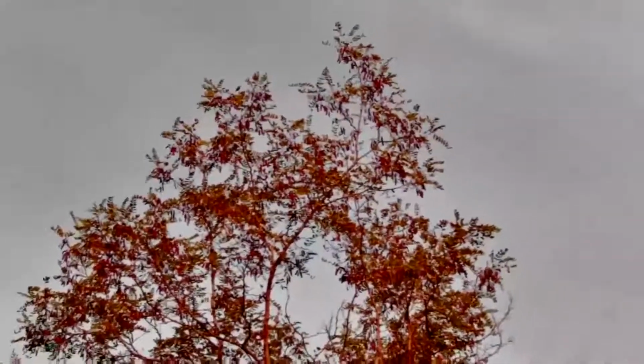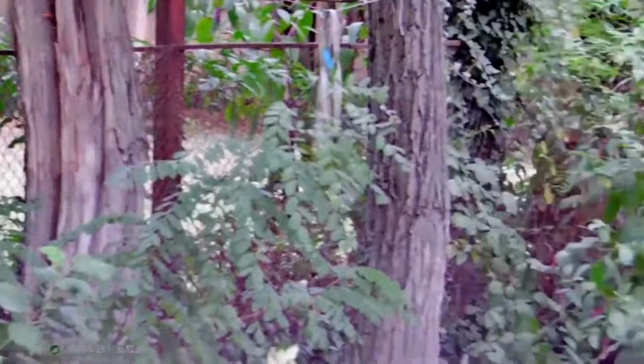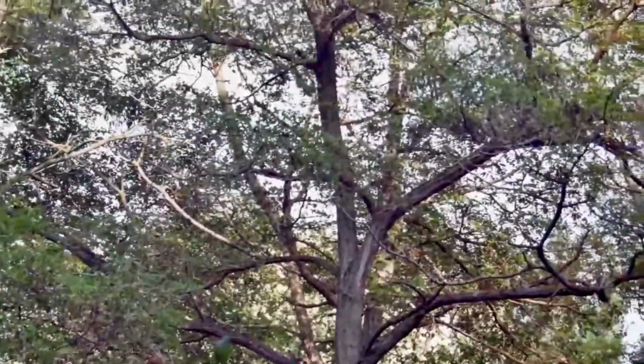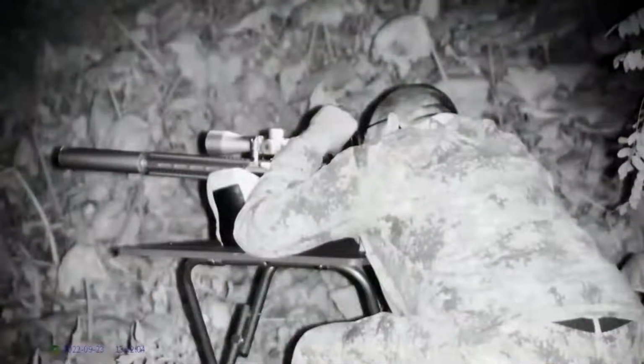Offhand, no stabilization. One thing I don't like about the NV200 is it doesn't have image stabilization in its video recording mode. Of course, that poses a problem mostly to us video creators and doesn't affect the unit's performance in the field. For targets, we decided to take turns shooting the rats.